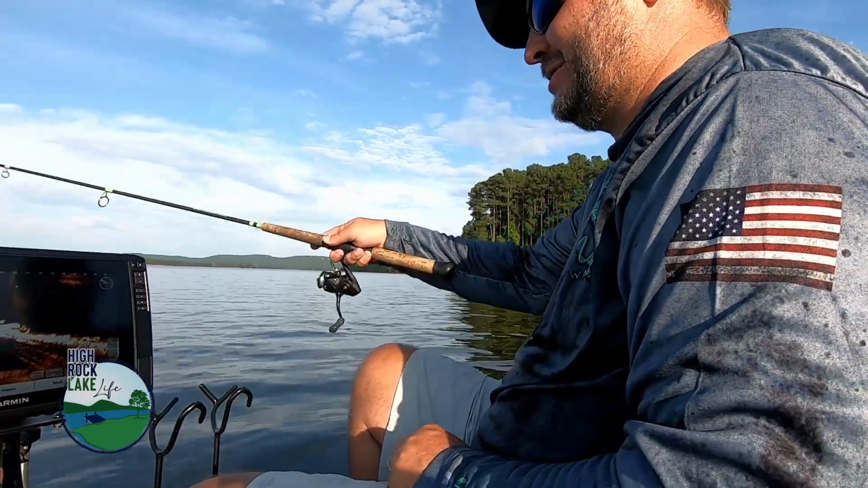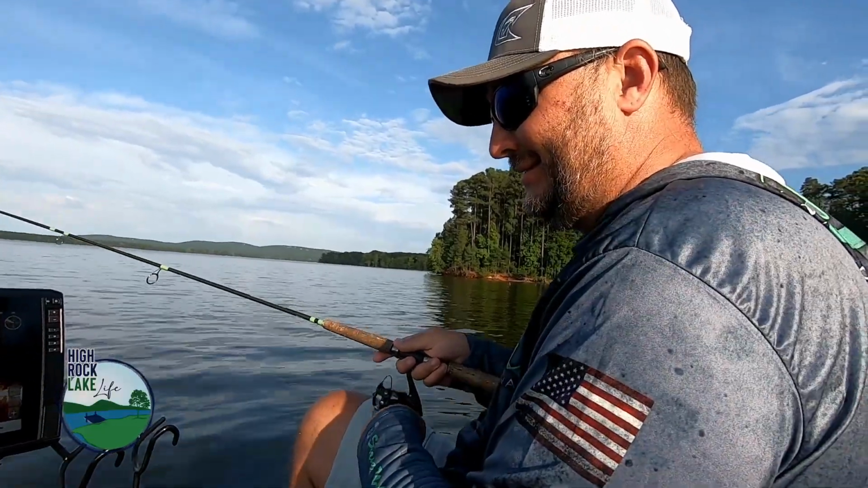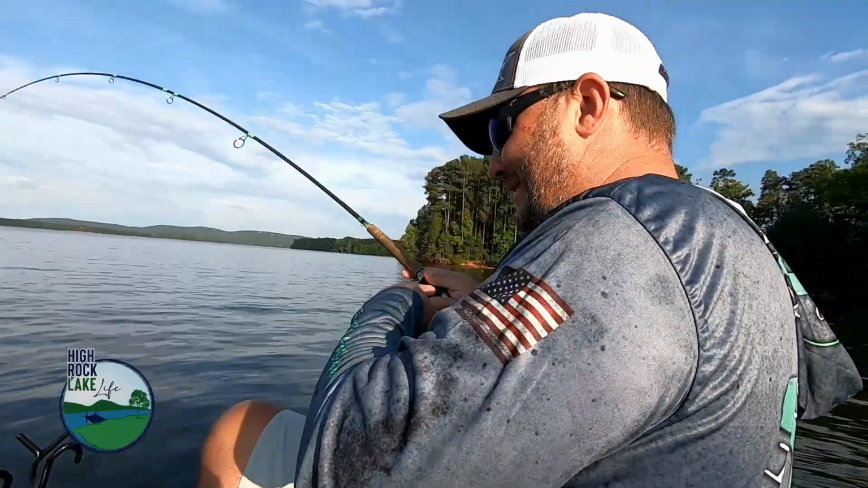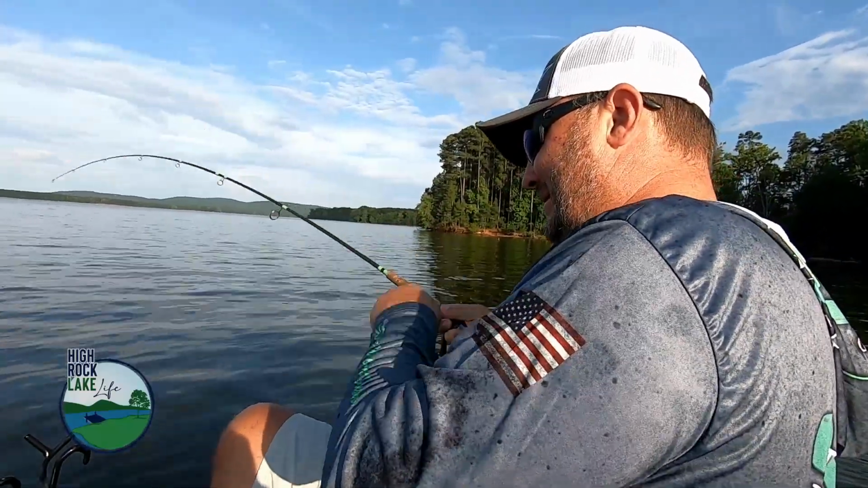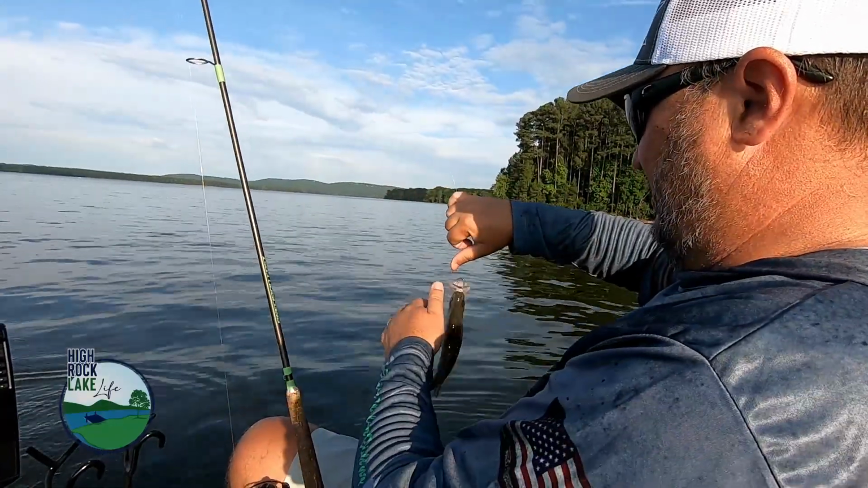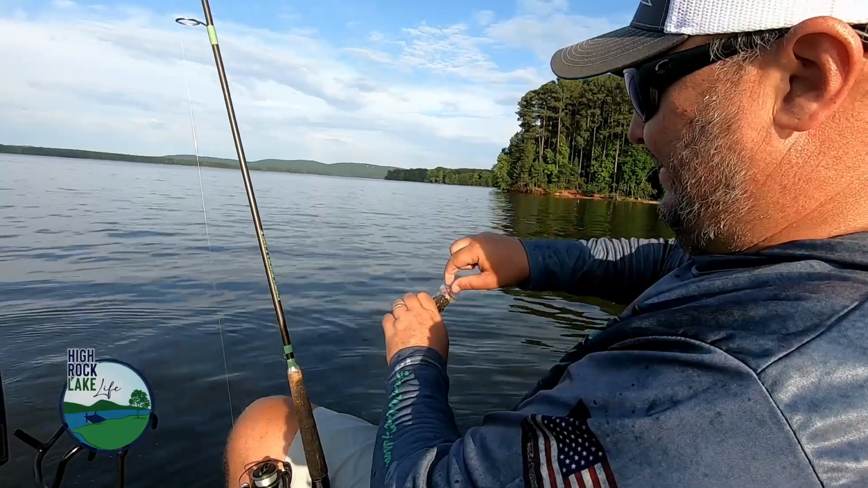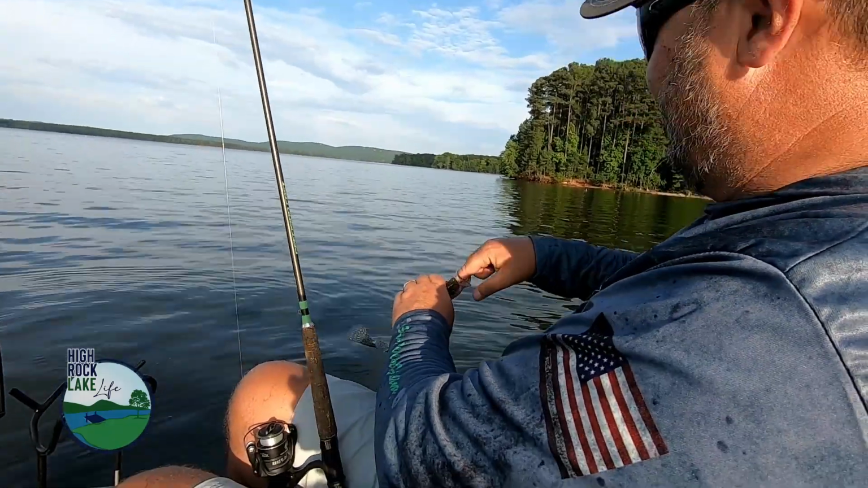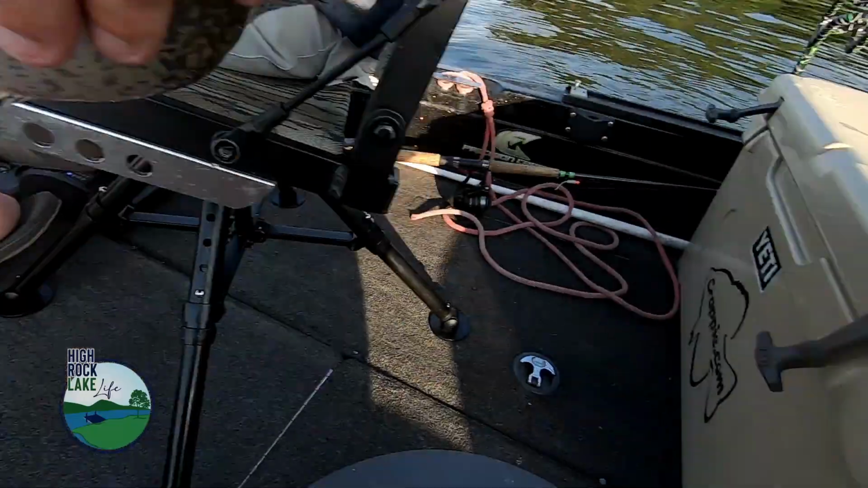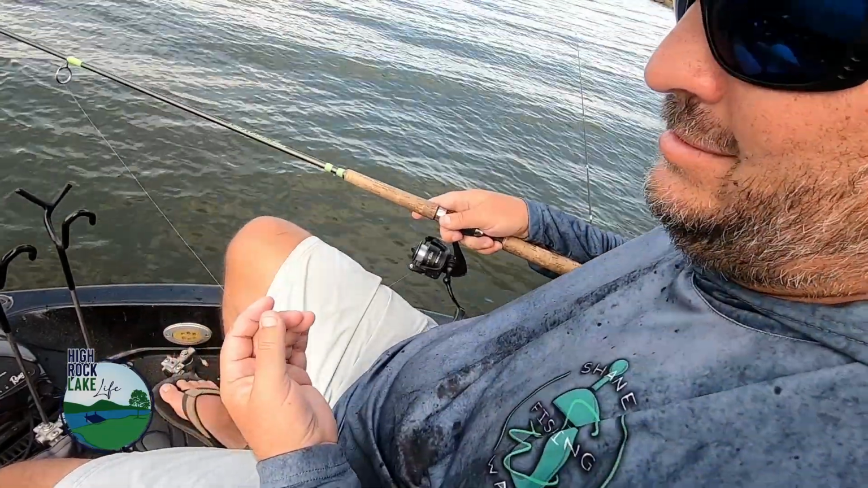Like I said, these fish are just sitting on these little humps down here. Fish. Now we got a little mess going.